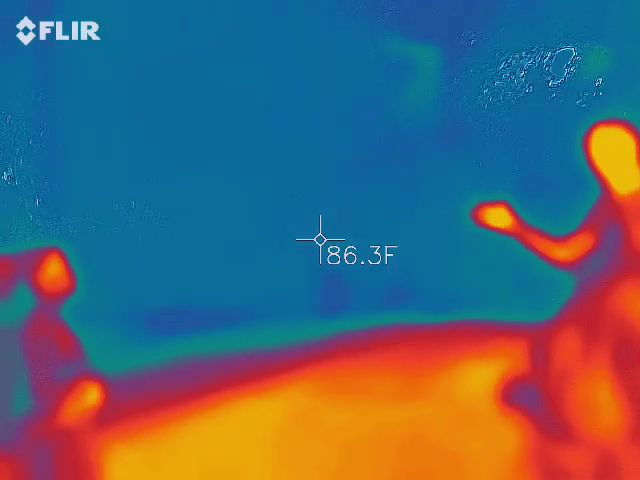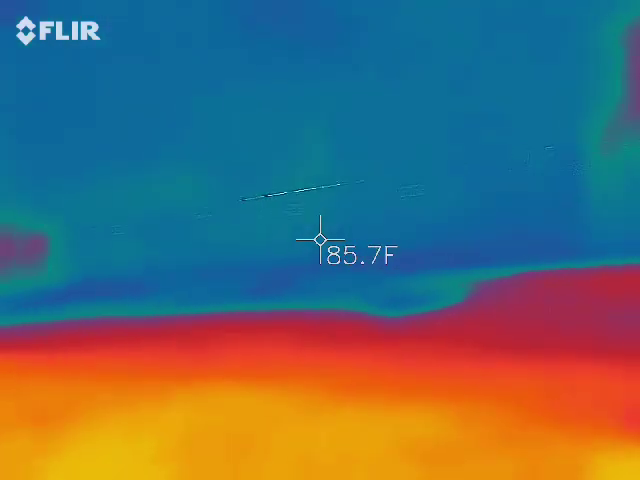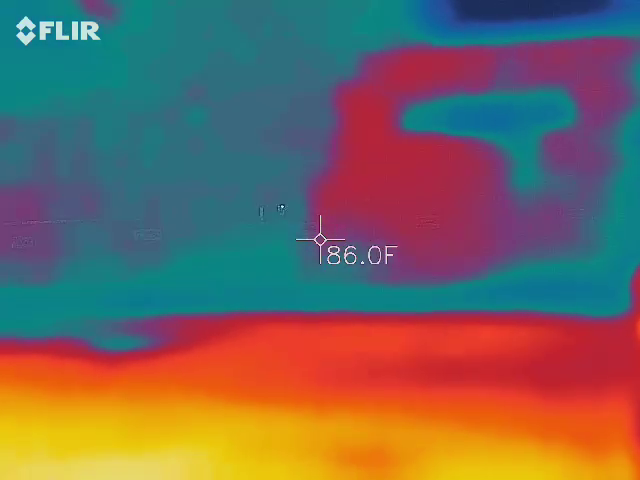Popular area for all the ghost tours, and I don't like to be interrupted. They drag out the story for like 10 to 15 minutes. This is their big finale. I'm going to give you the gist in about 4 minutes total, and that way you guys know what you're listening for, what you're watching for, those kind of things.